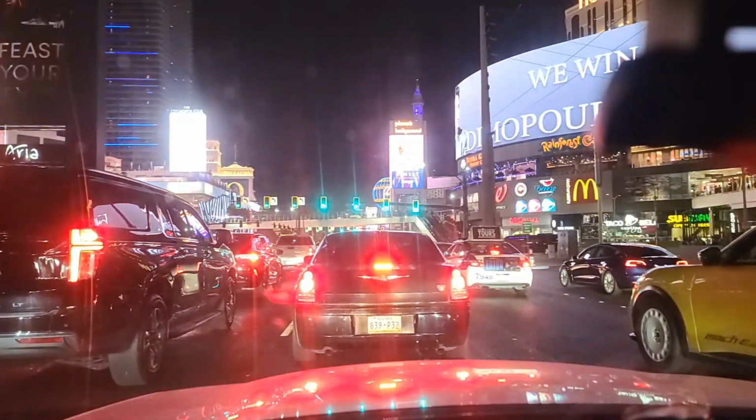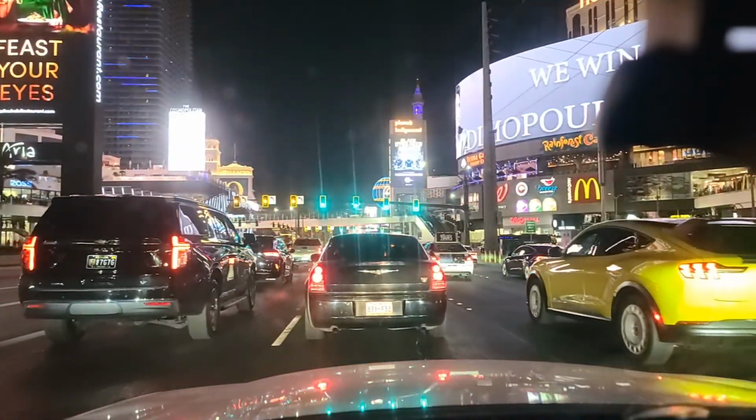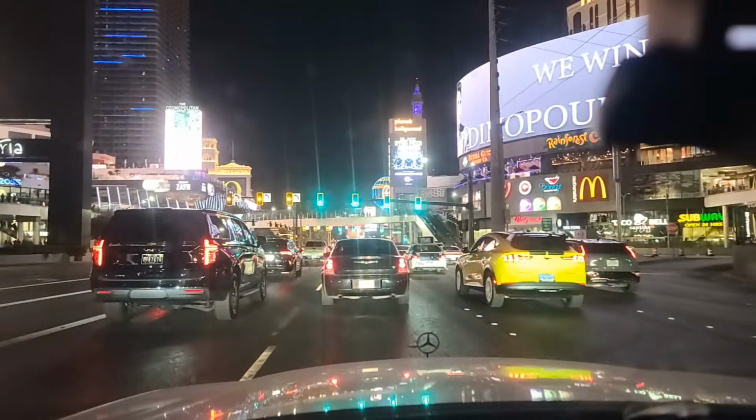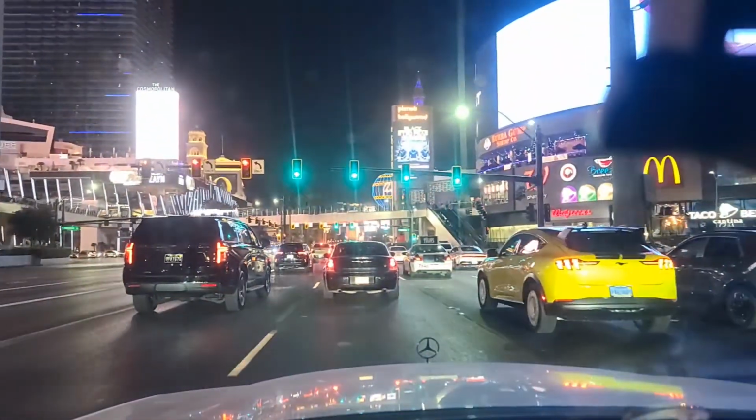Yes. Thank you, pretty mama. Planet Hollywood there on the right with Gordon Ramsay being advertised. The Cosmo over on the left there. And then the Paris Hotel coming into view behind Planet Hollywood.